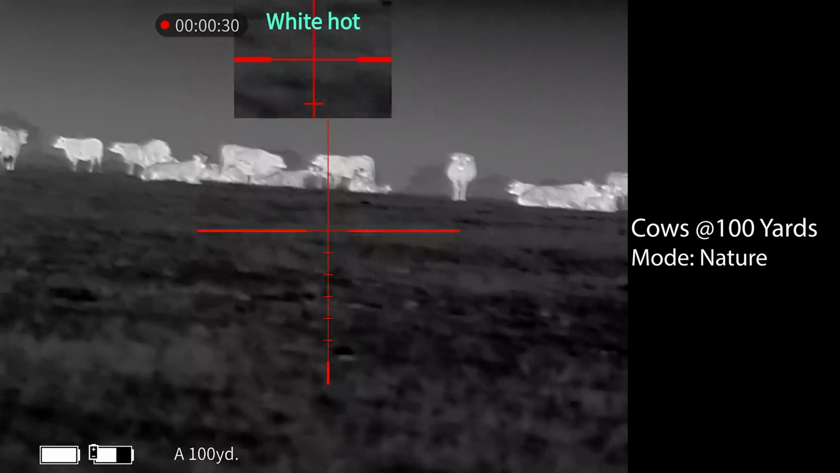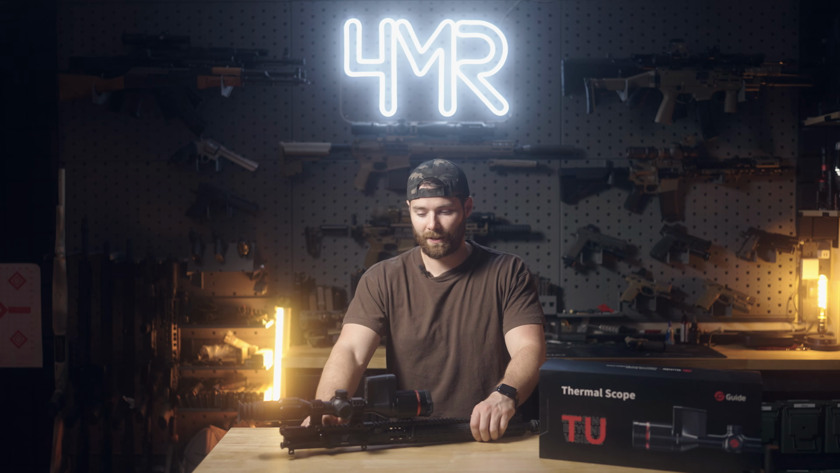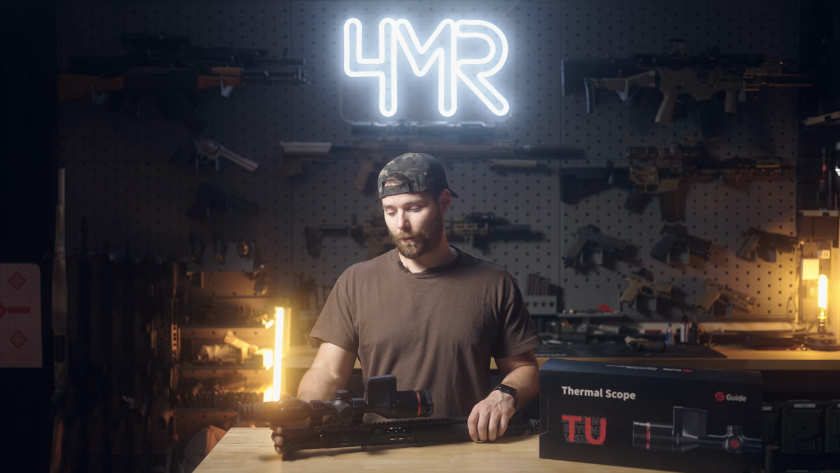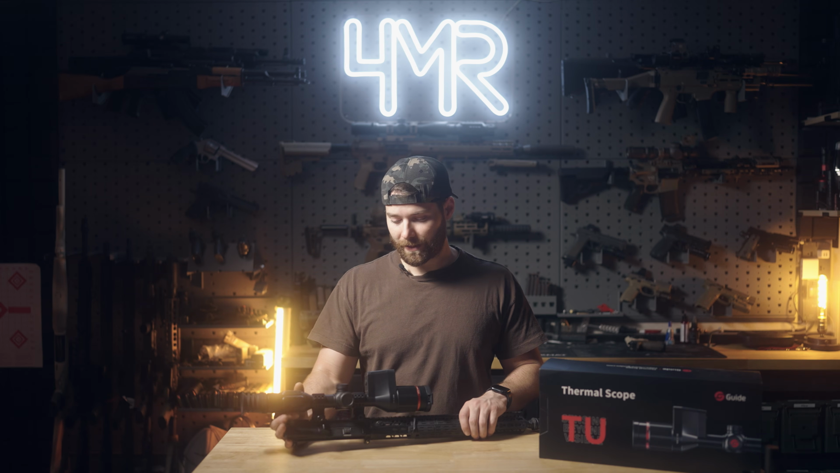I'm gonna use it a lot more, and it really honestly punches outside of its weight class in terms of the price point it comes in at compared to other options that are substantially more expensive on the market. This may quite literally be one of my favorite thermal scopes in my collection, and I've used probably 10 different thermal scopes. I really like this one. Can't stress that enough. If you're looking into thermal scopes, I recommend you don't sleep on this one.